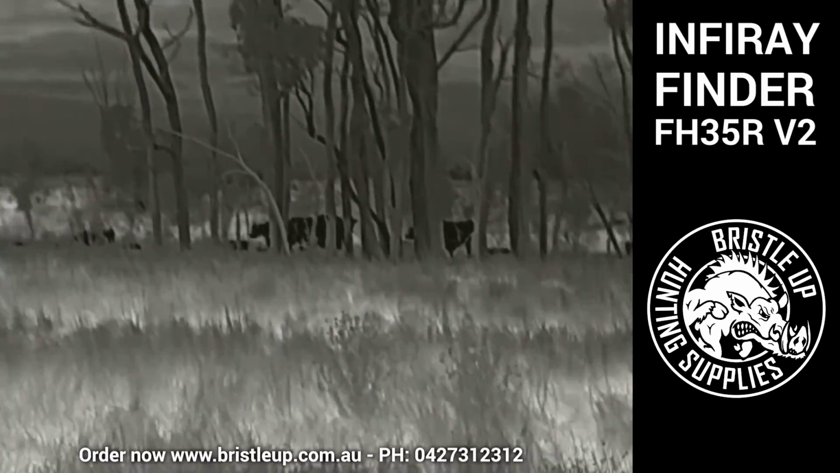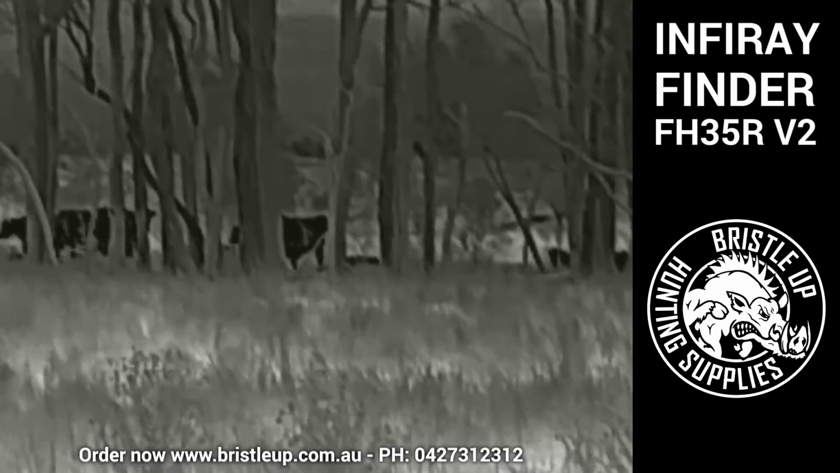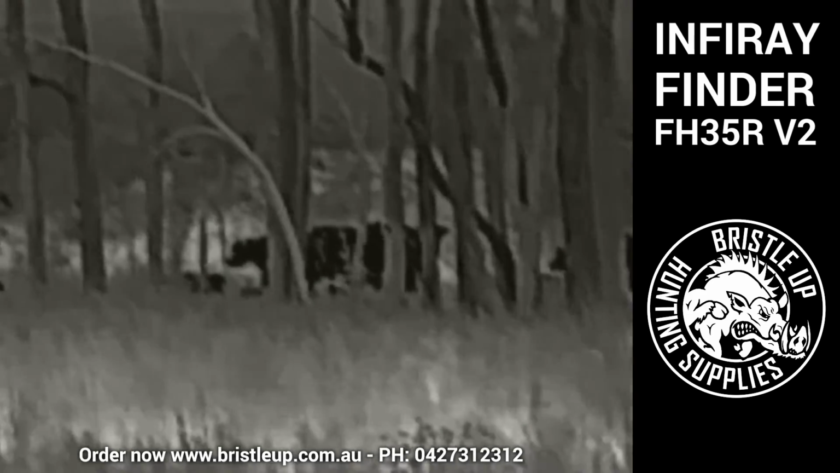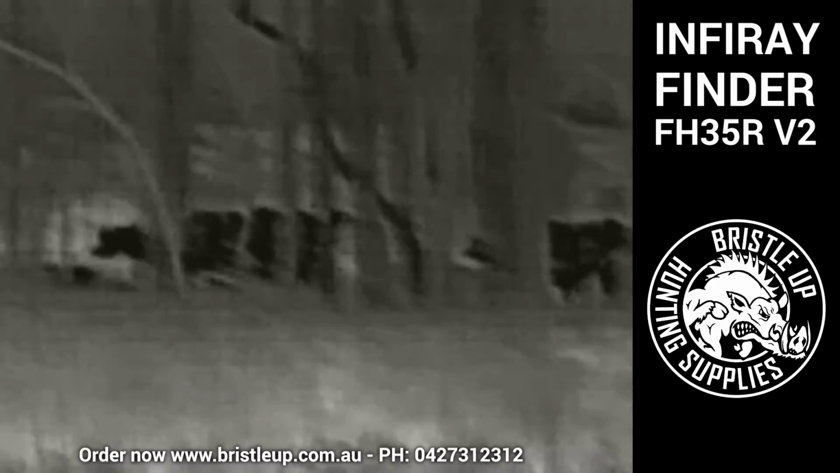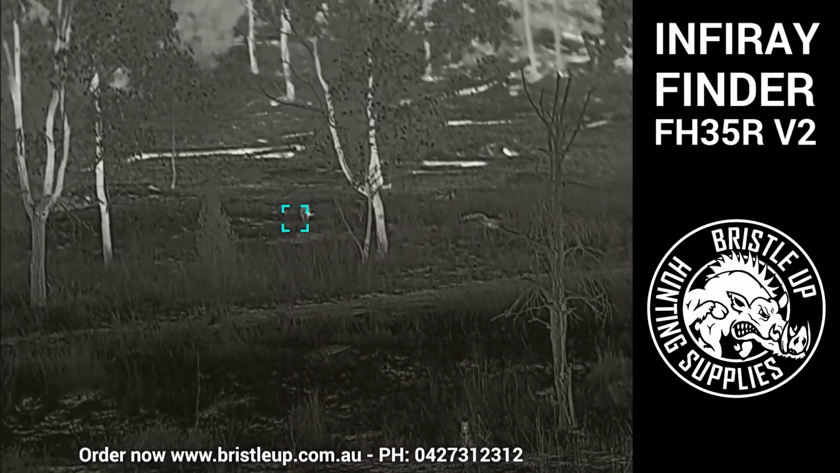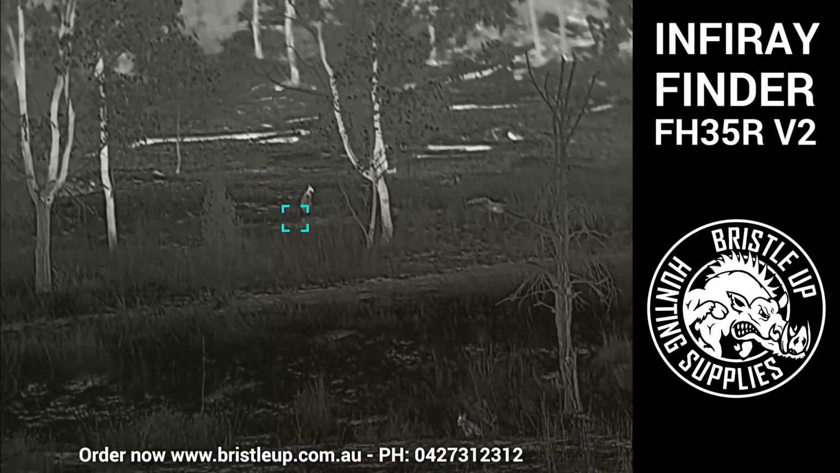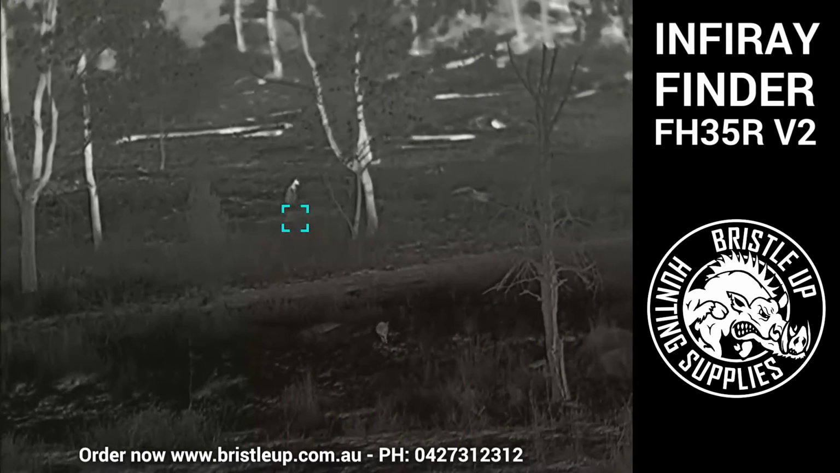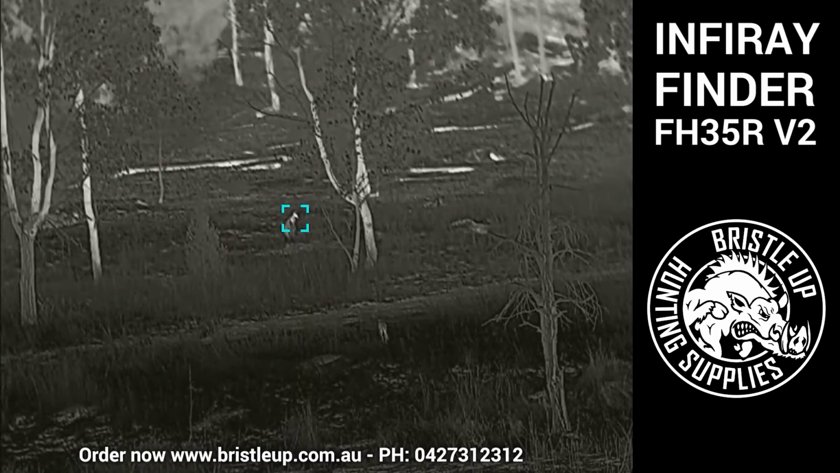Can't quite remember how far away they were, but by memory about 120 meters, 150 meters, something like that. And we've got it on black hot at the moment, and the cattle are just in the trees there. Now we've got a kangaroo, roughly about 100 odd meters, and he's just hopping around with a little fella there, trying to catch up to the mummy. It's about 50 meters or so.